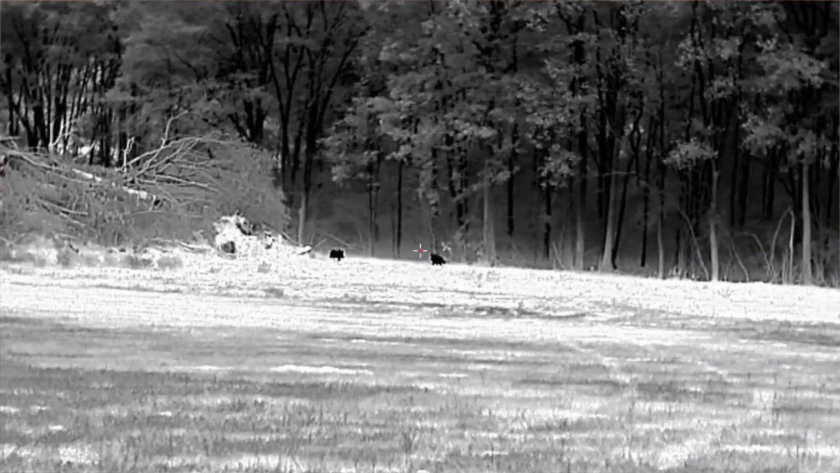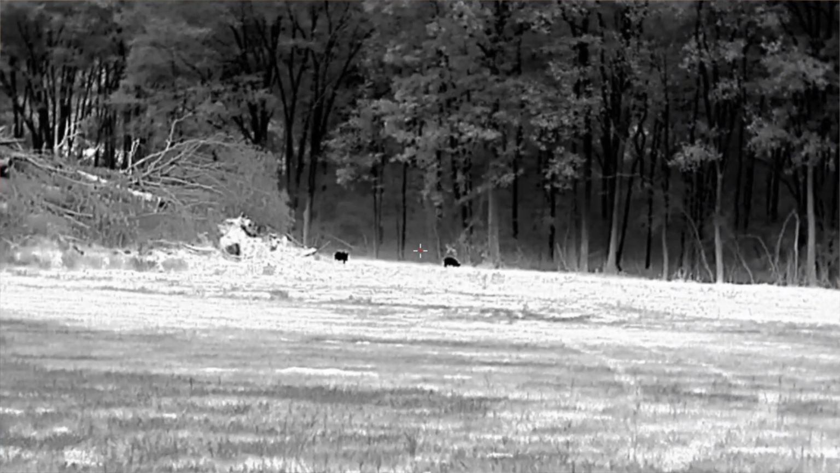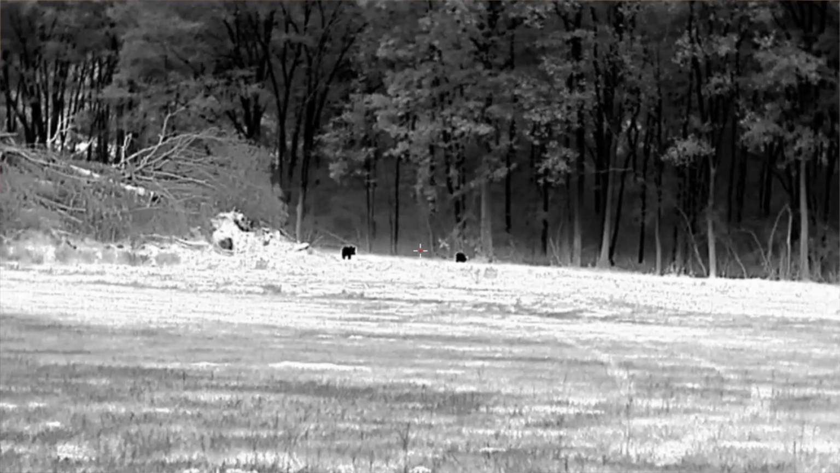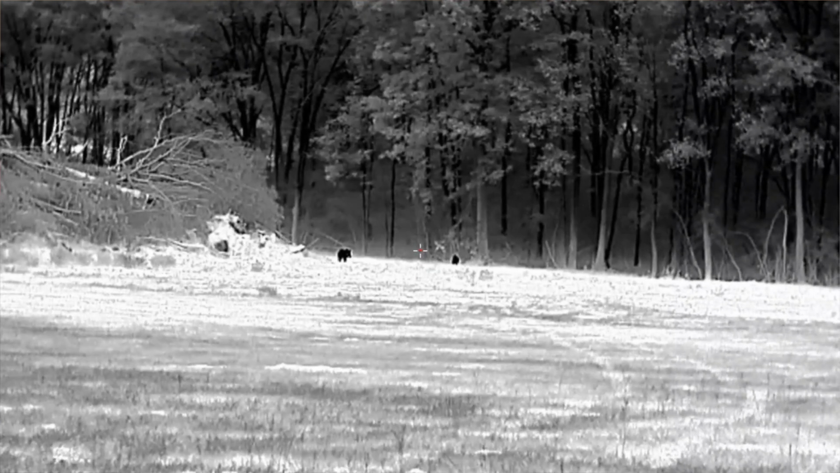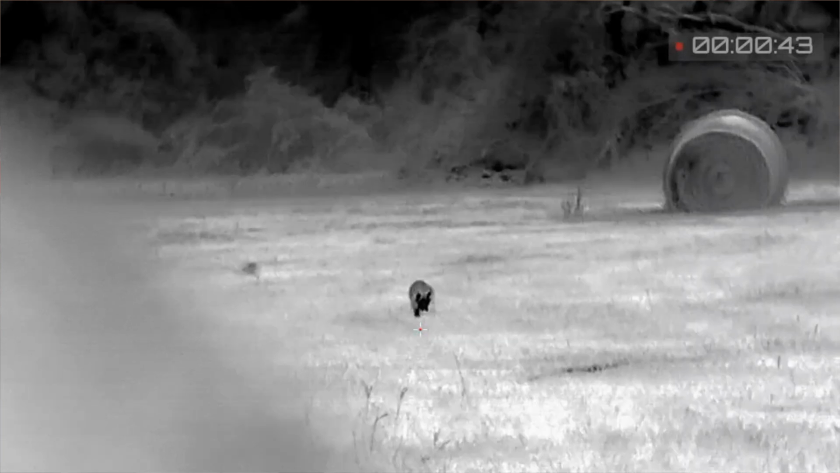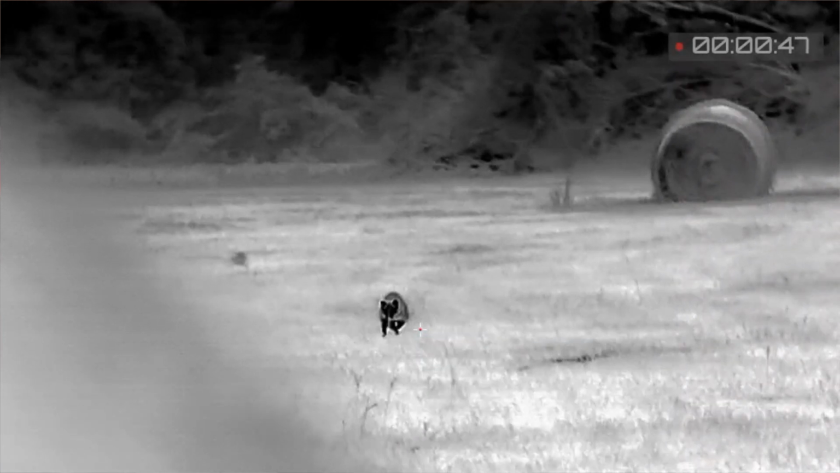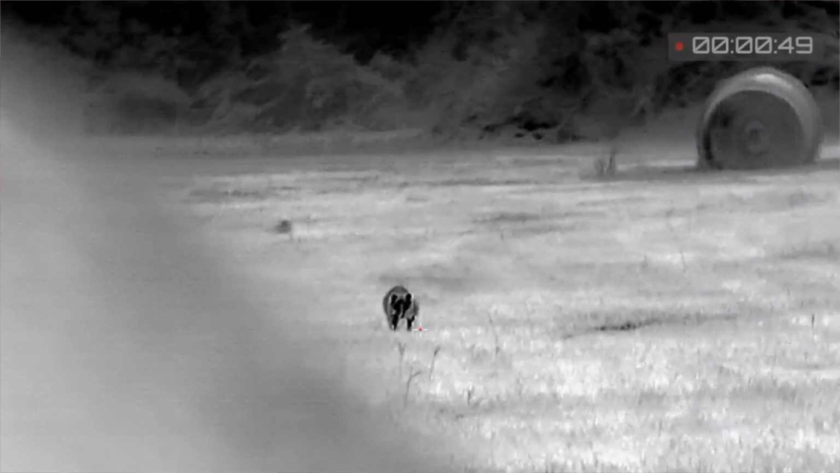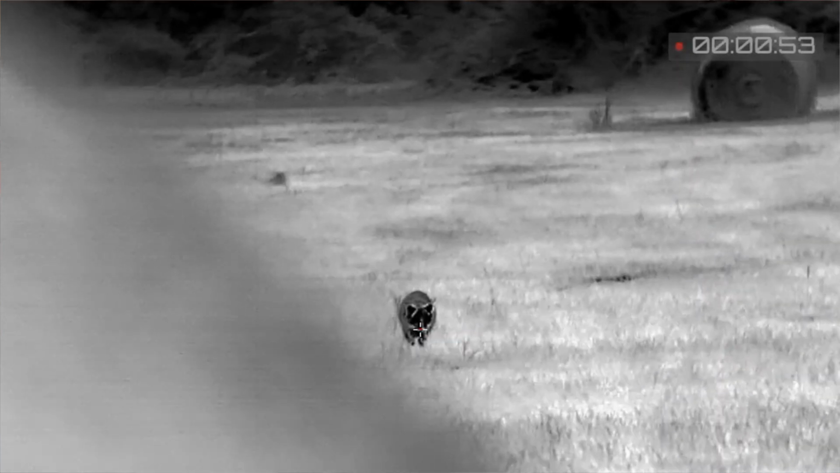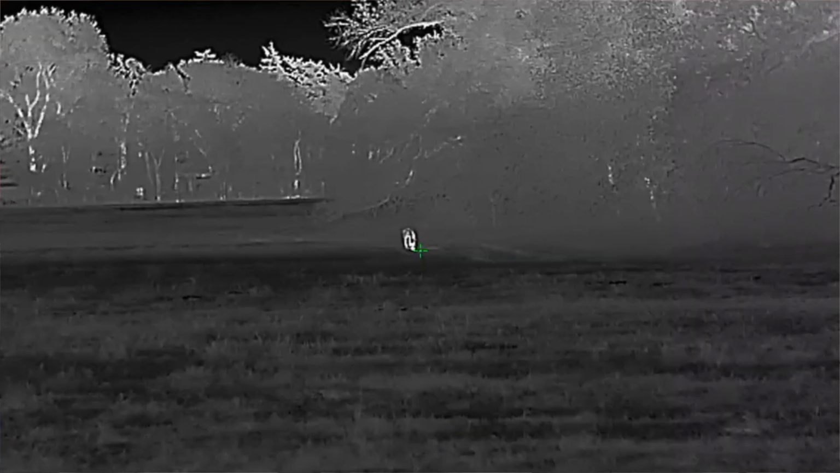It's 640 by 512, 12 micron, 50 hertz refresh rate. It's got an NETD value of less than 25. It's got a base magnification of 2 by 8, which is 4x digital zoom. So it goes from 2 base magnification up to 8 max power with digital zoom. Because it's a 2 power, it's got a very wide field of view, 66 feet at 100 yards. So really wide field of view, good for scanning.